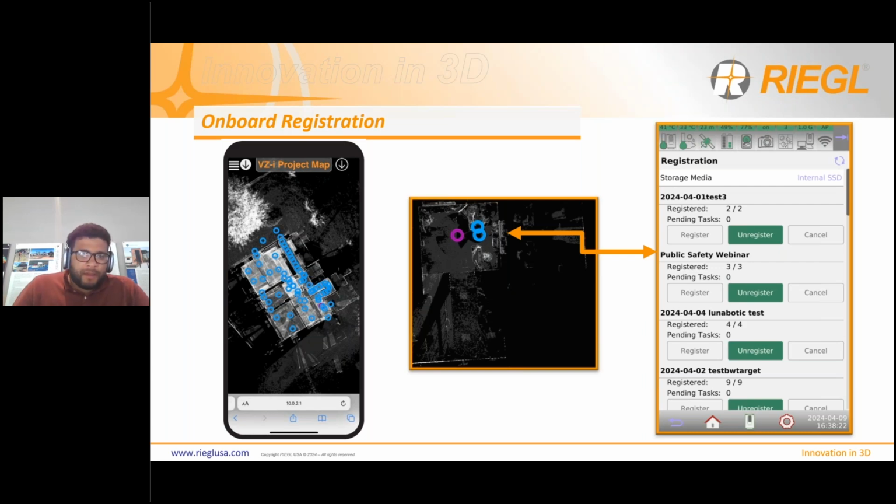But nevertheless, it shows you the top-down view of the project, so you can get a good idea of what you've scanned so far, what you haven't scanned, areas you need to go to, and it gives you a good idea of your shadows, anything you might be missing. That's a great tool to use.